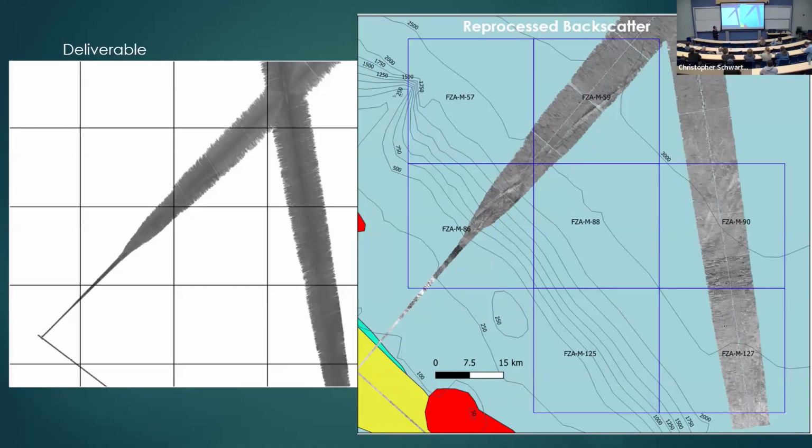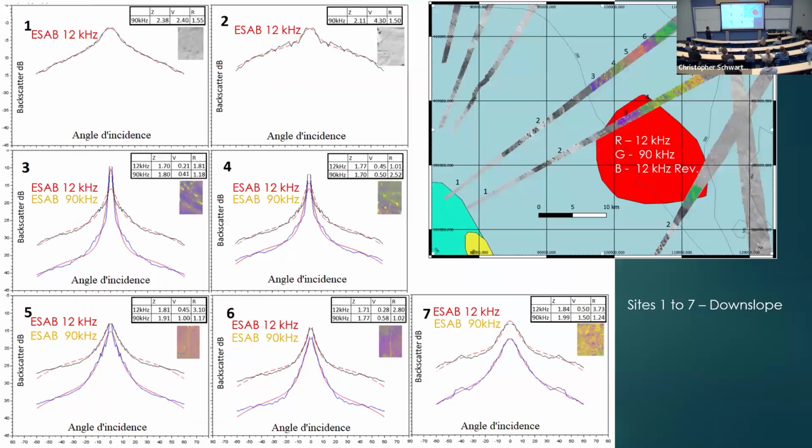I removed the name of the company here and put deliverable. Be nice with them. If someone wants to know, I will tell. And this is the reprocessed backscatter. So we use it for many things.